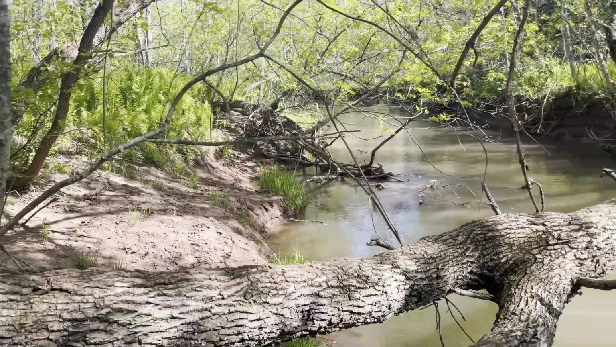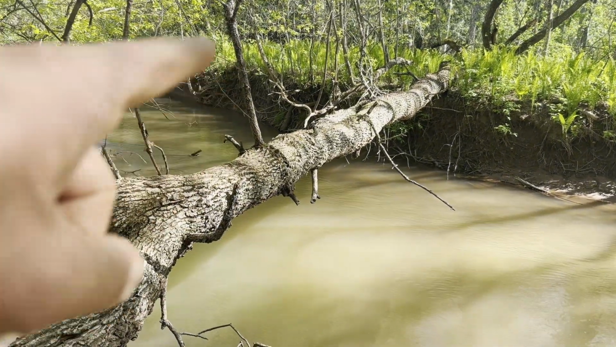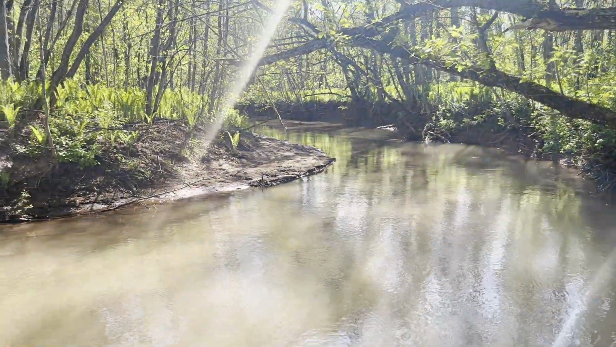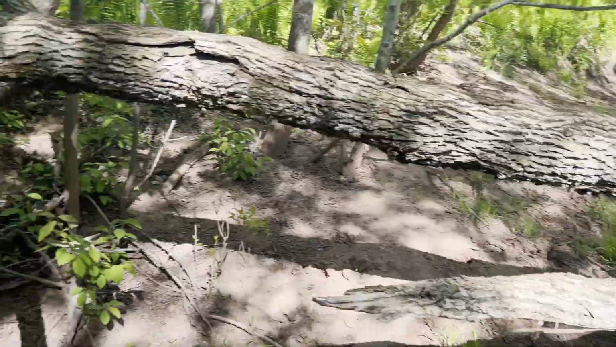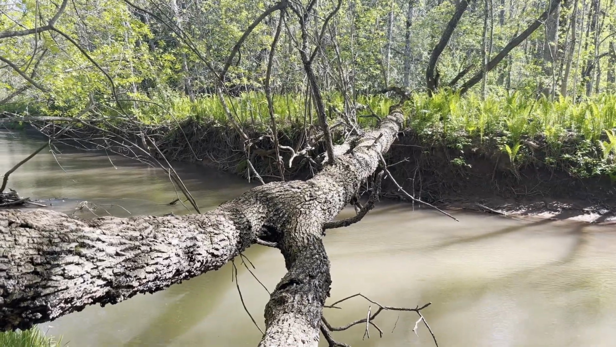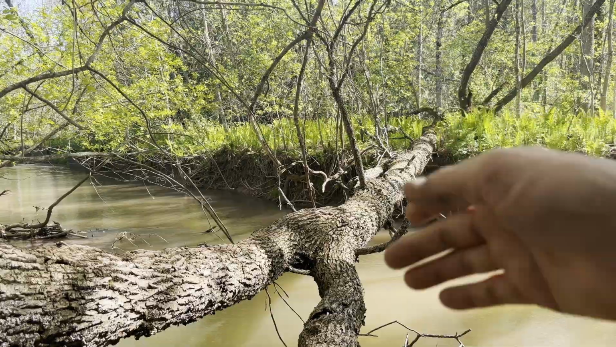A nice log. Easy to cross. There's not a lot of sticks up above, just one branch right here, hanging up. Nice big sweeping bank here. So this is where I had the camera, obviously. And this is a view from the camera. So this view is really neat, kind of down the log.